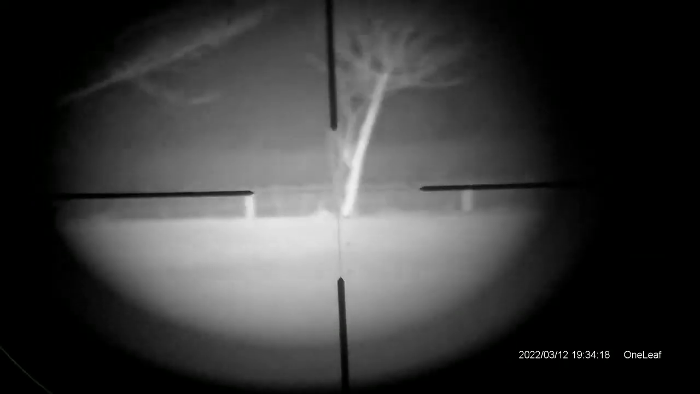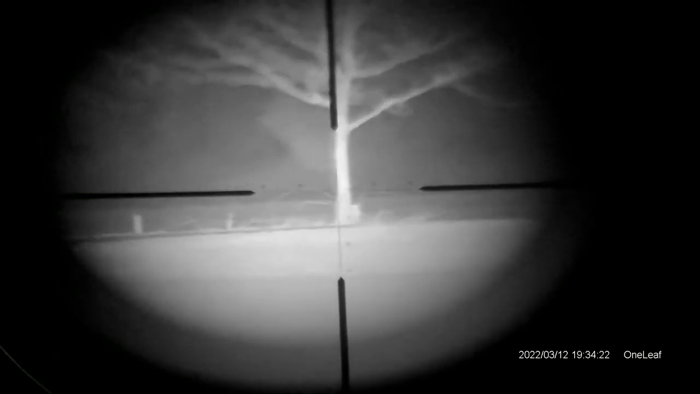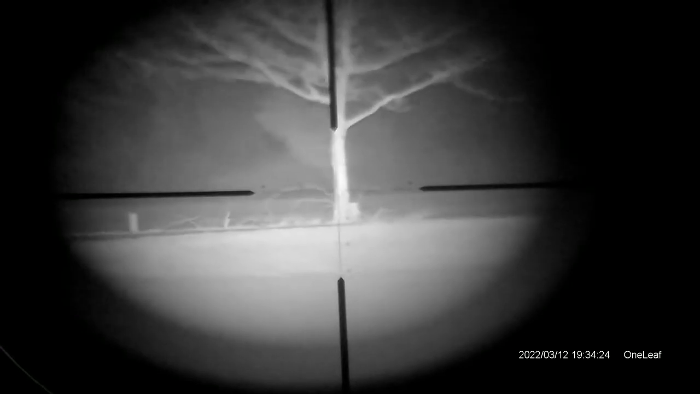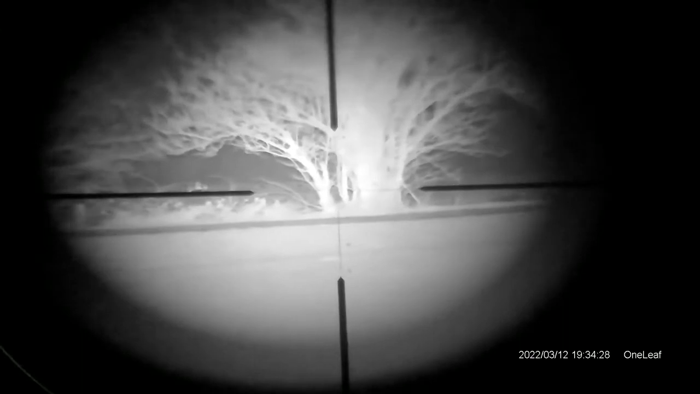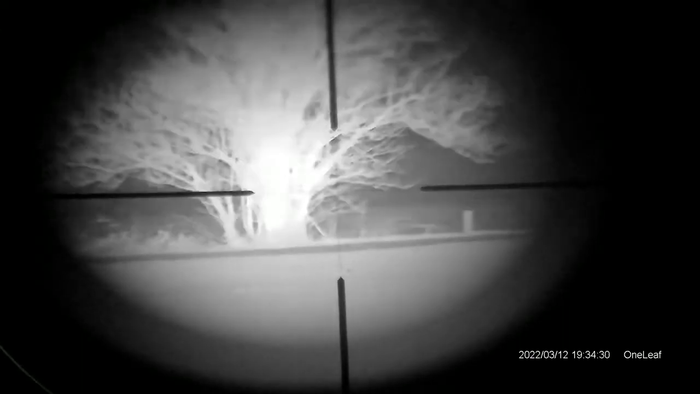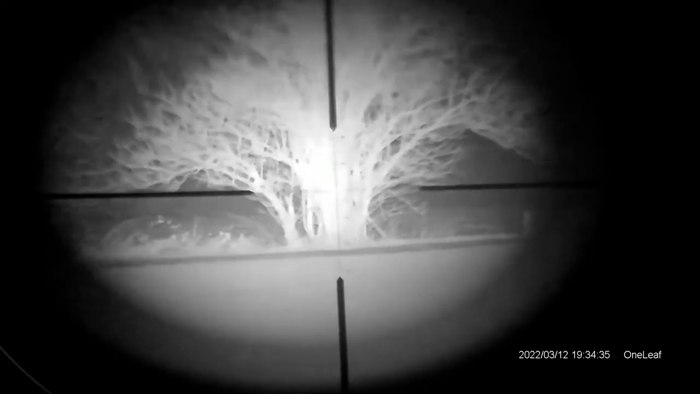So I pan up further across there, and there's a small pathway and a little bank there, and that tree line is plus 100 yards. The further I go to the left, the closer it gets to me, but at the closest point it's about 90 yards, and it's directly across from me.